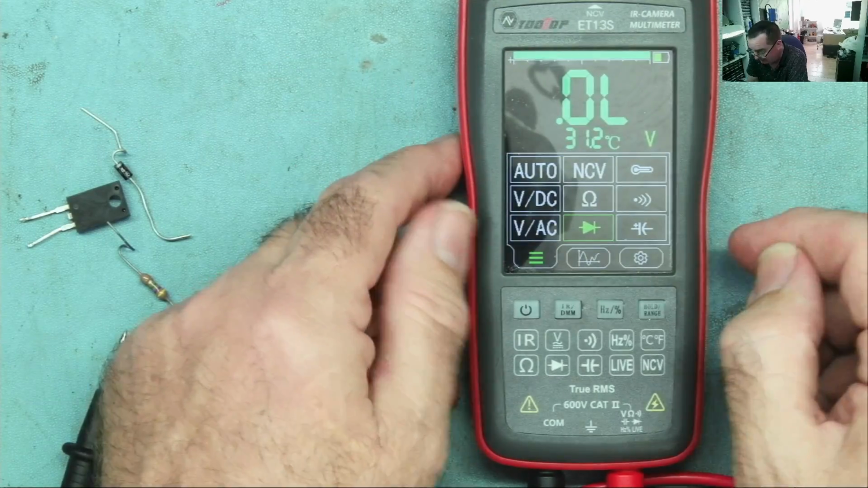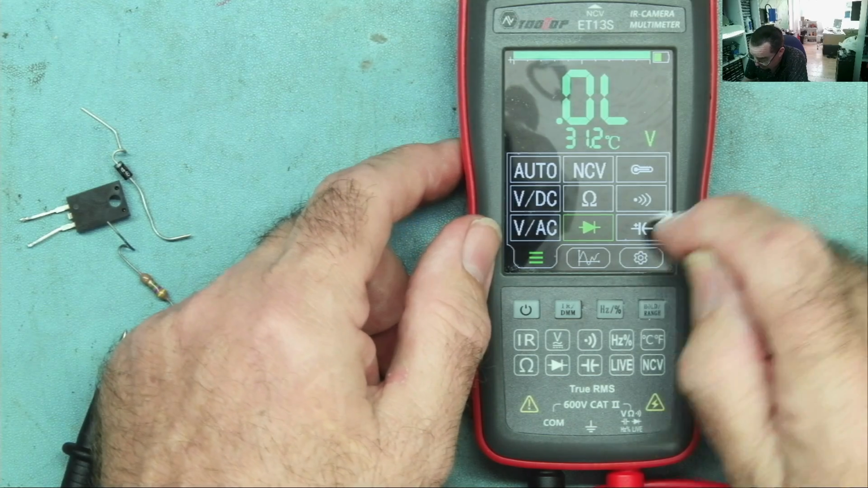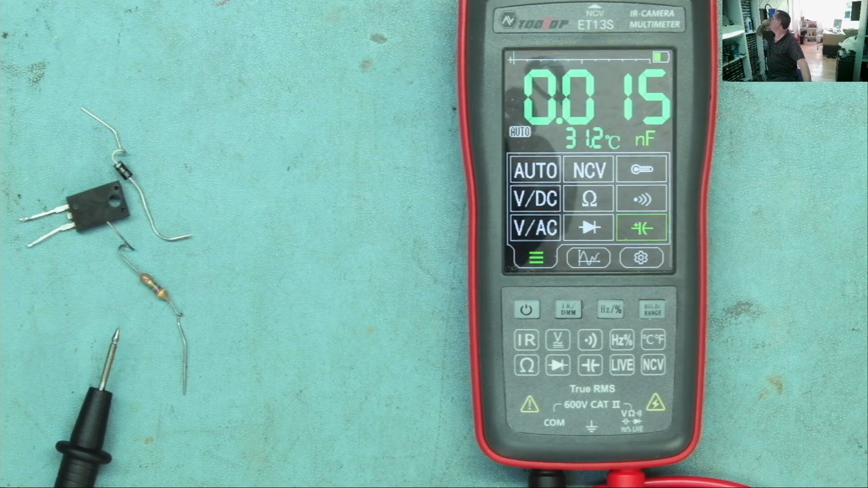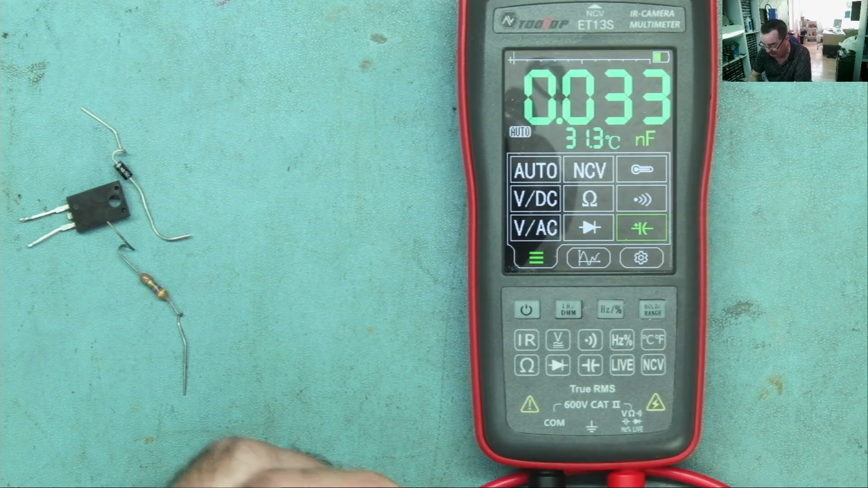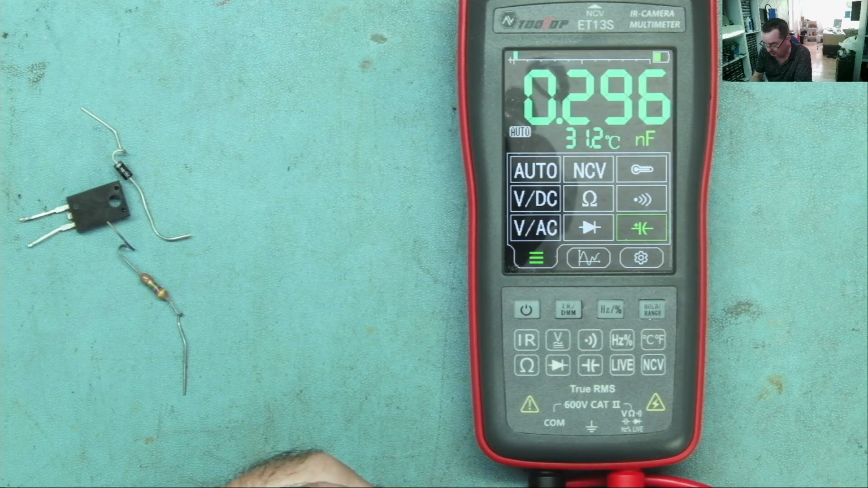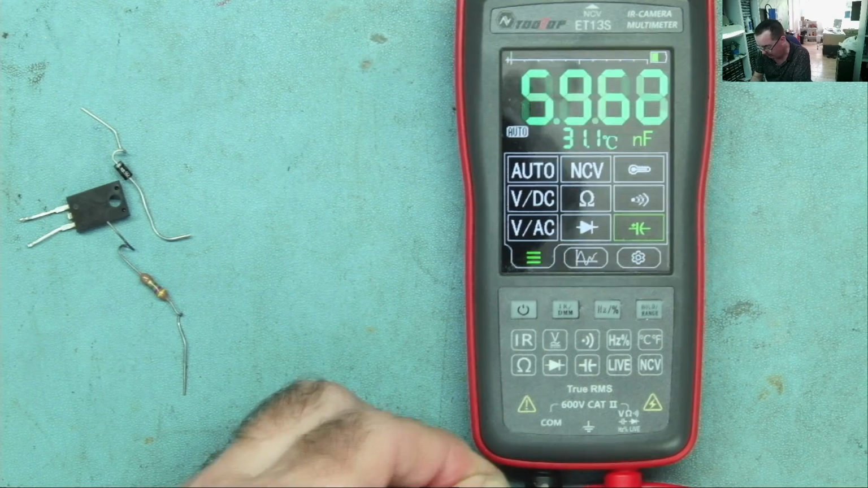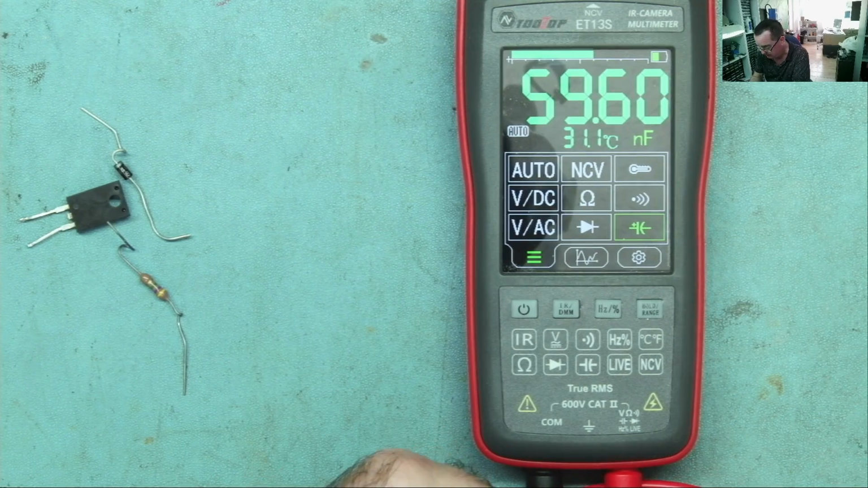You've got that right. Let's have a look at the capacitance test. So normally with a multimeter, we know this, the higher the capacitance, the longer it takes to take a reading. And a very large capacitor can take quite some seconds. 100 nanofarads. I don't think my fingers are affecting the reading there.